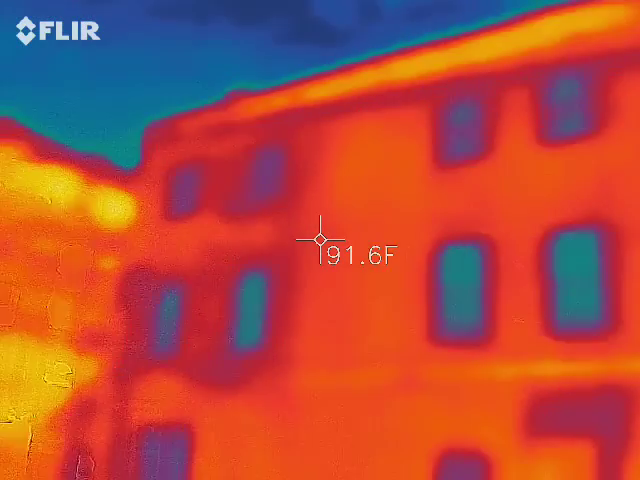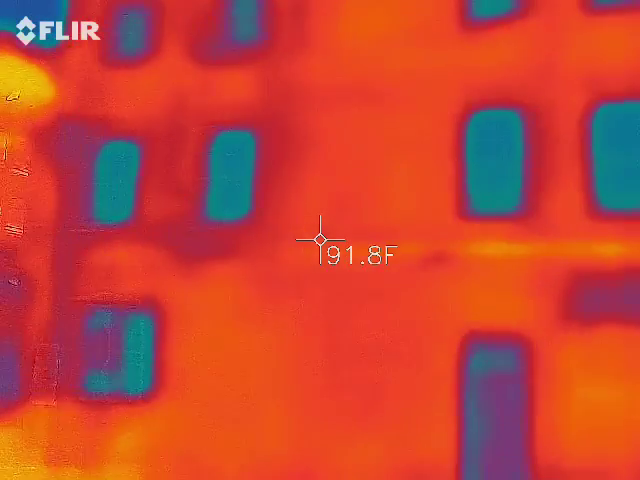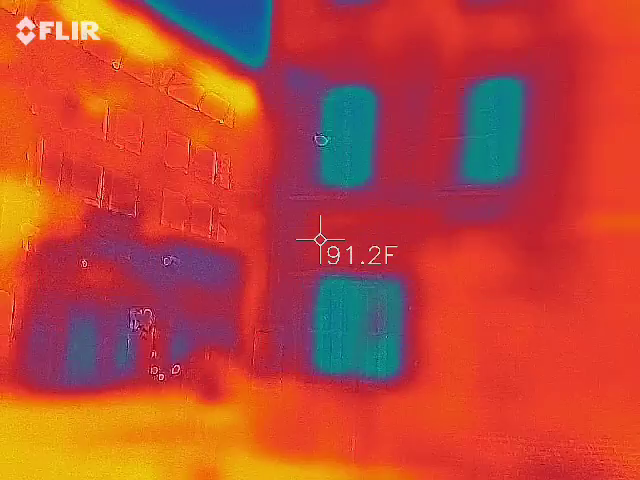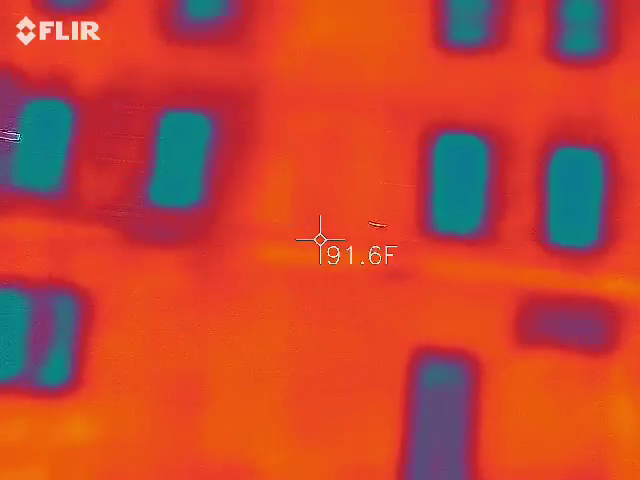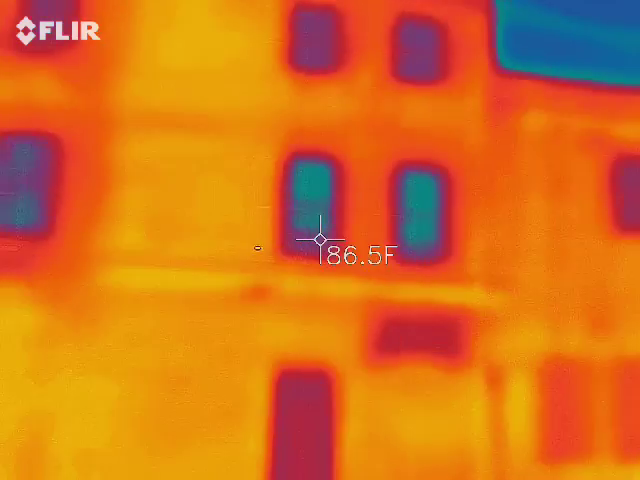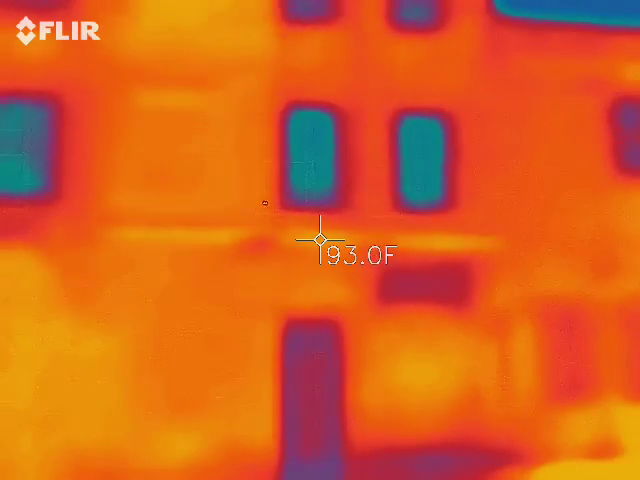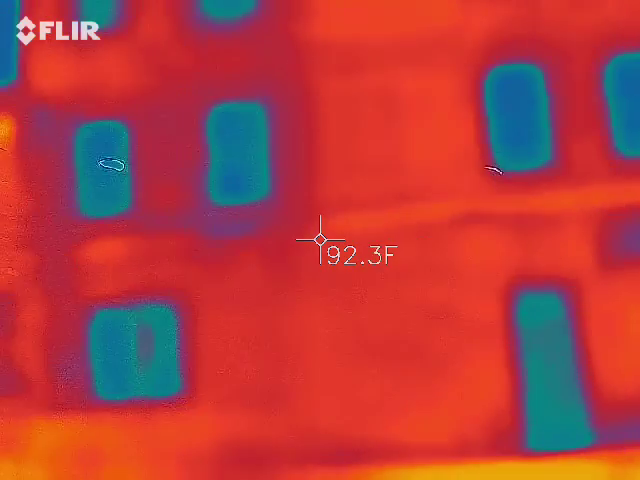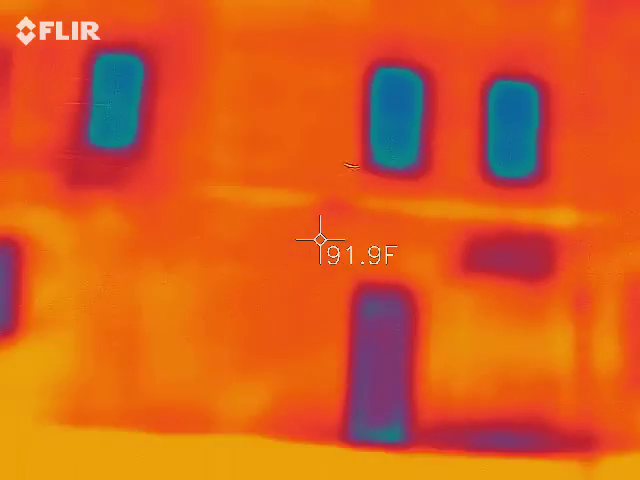Yeah, definitely keep the camera on that building. Oh, there's a light on in there. There's a light. No, was it a reflection? Oh, it's a light. It looks like there's a light in. Maybe one of them lights reflecting in it, like right there in that door.